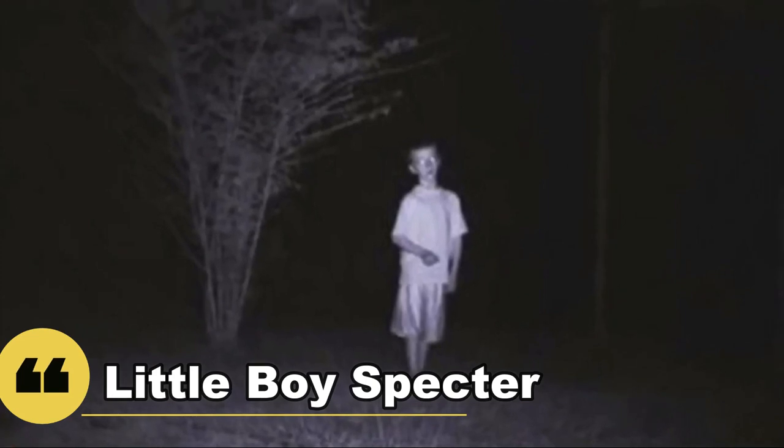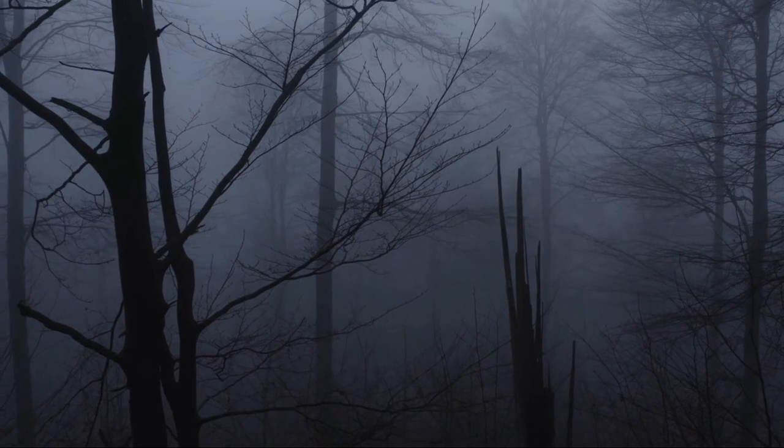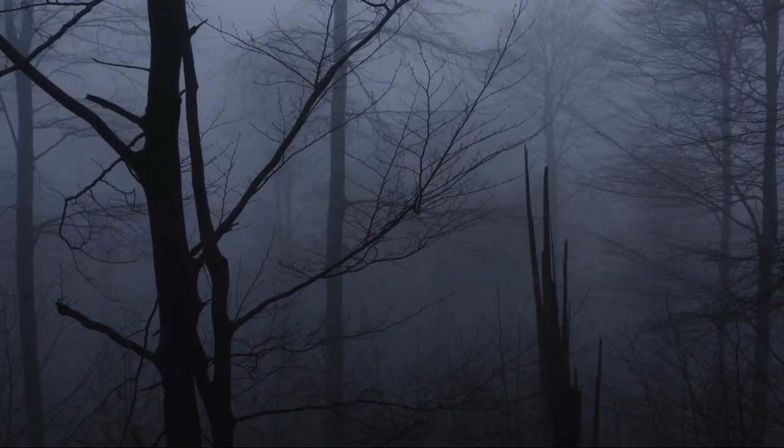Little Boy Specter. This video is more supernatural in nature than it is extraterrestrial. This image of a young boy exploring the woods at night was recorded by a trail camera in the wild. The child's strange posture and dead eyes have people talking about just who or what this boy might be.